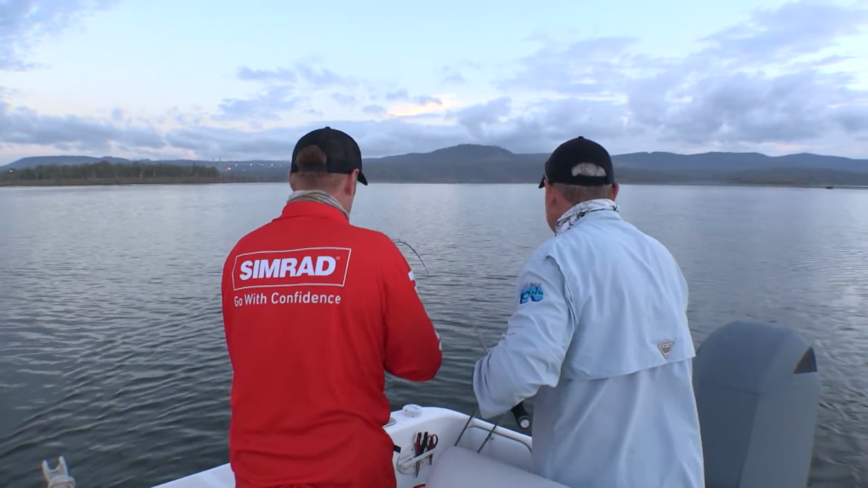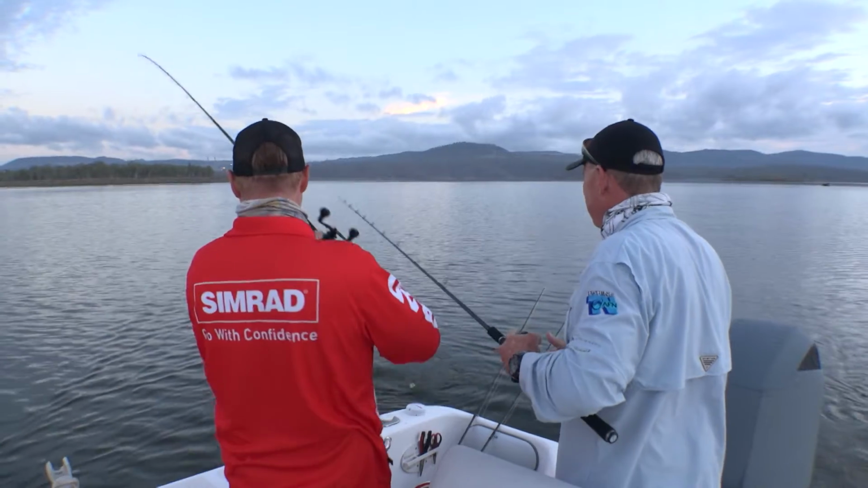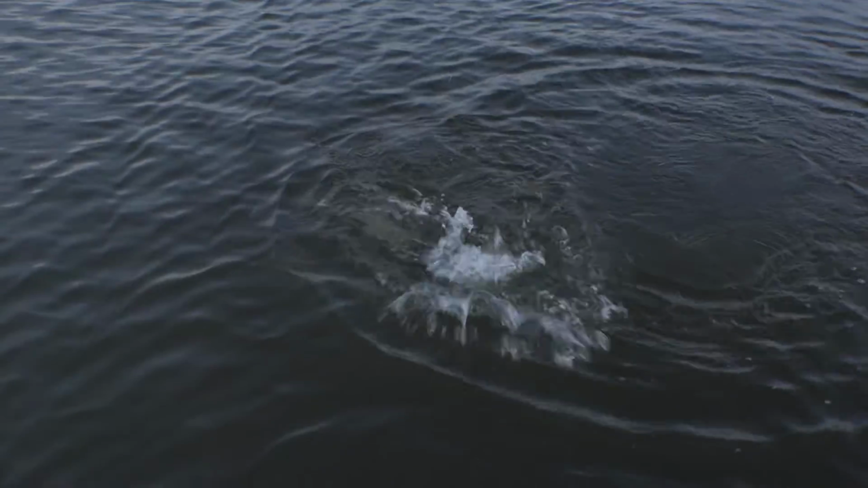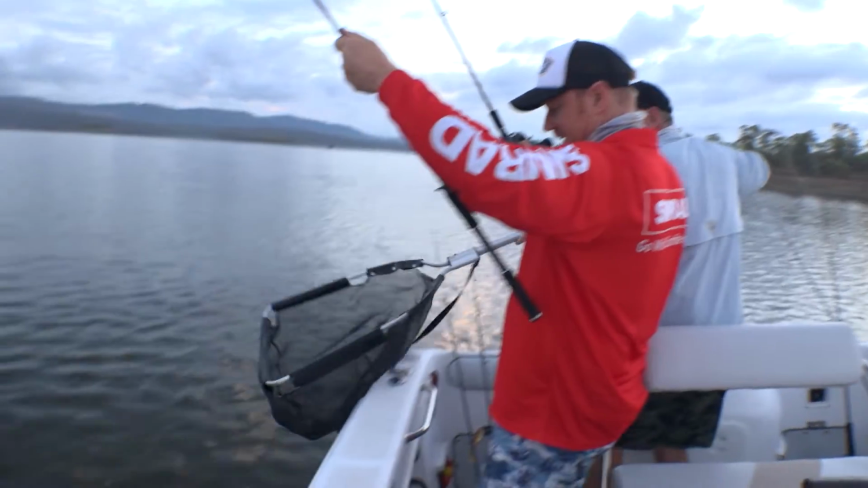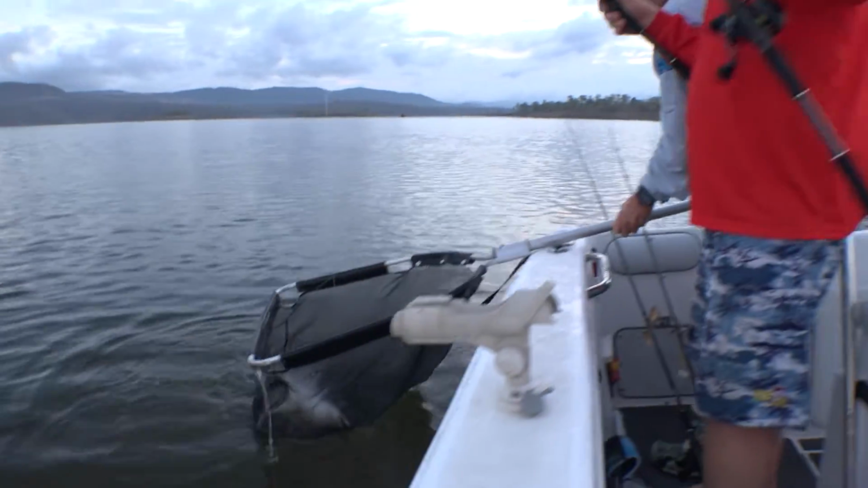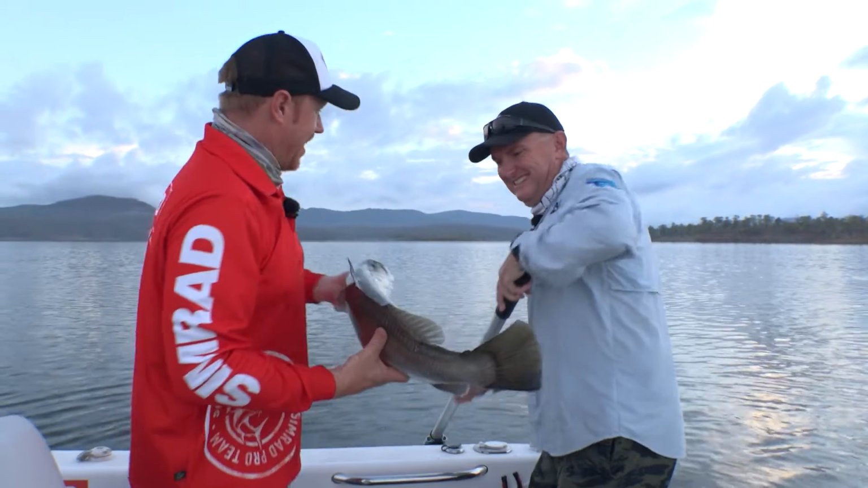A big yellow. It's just a monster yellow belly, mate. It's the yellow belly. Oh no, it's a little barra. Oh, just a little fella. He didn't hardly fight at all, eh? I didn't expect that to be a barra. He didn't even take drag or anything. He just cruised in. Look at that. There you go. Nice way to wake you up in the morning, isn't it?